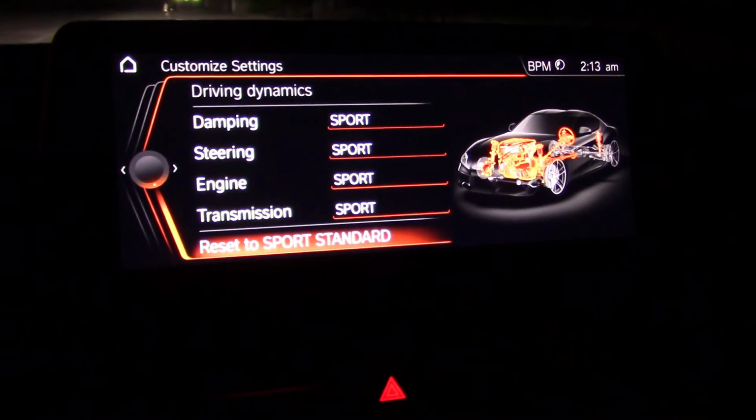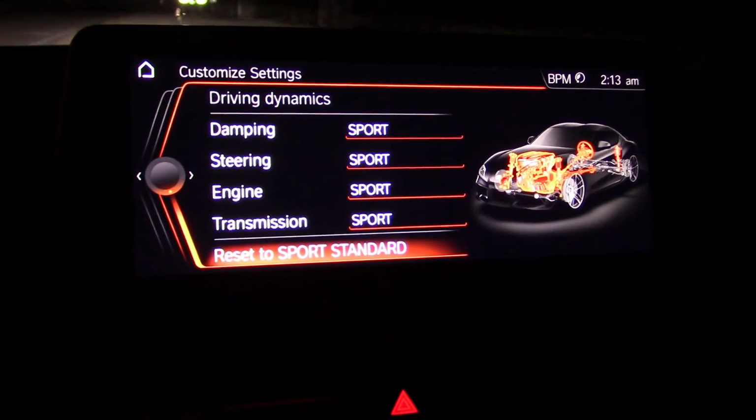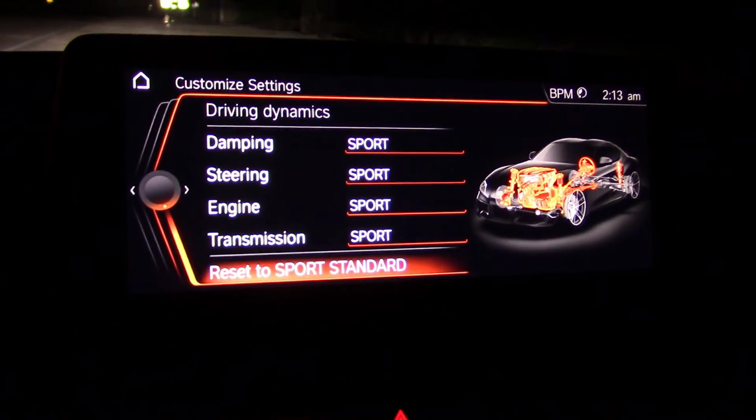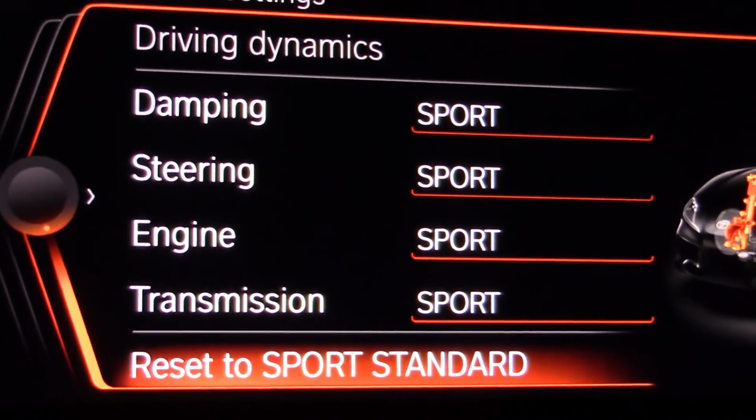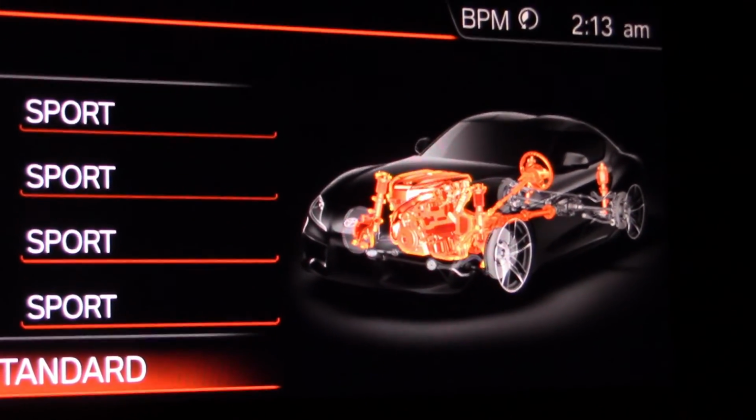And by the way, I like the way the driving dynamics program pops up in the dark. Damping, steering, engine, transmission, all in the heavy-duty sport mode for having the best fun.